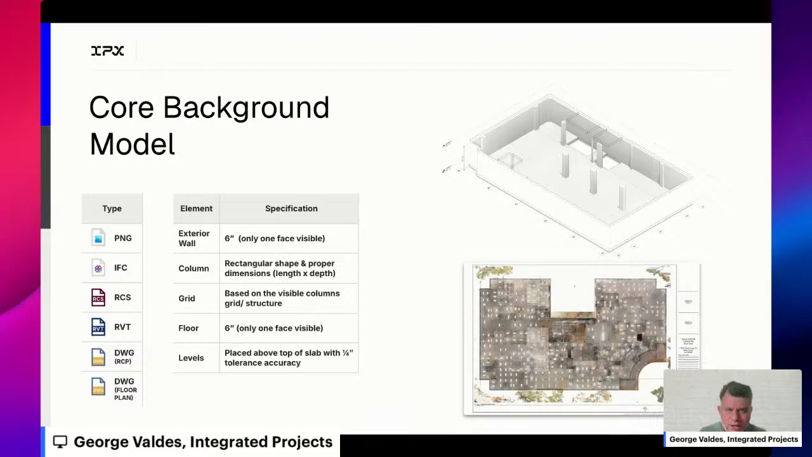And really designing ourselves to meet their needs, right? So with the core background model, you get everything as before. You get an RCS model with that, Revit model, DWGs, as well as a very limited set of scopes, including exterior walls, columns, a grid for those columns as they exist in the space, from what it's been determined, the floors themselves, and then levels, right?